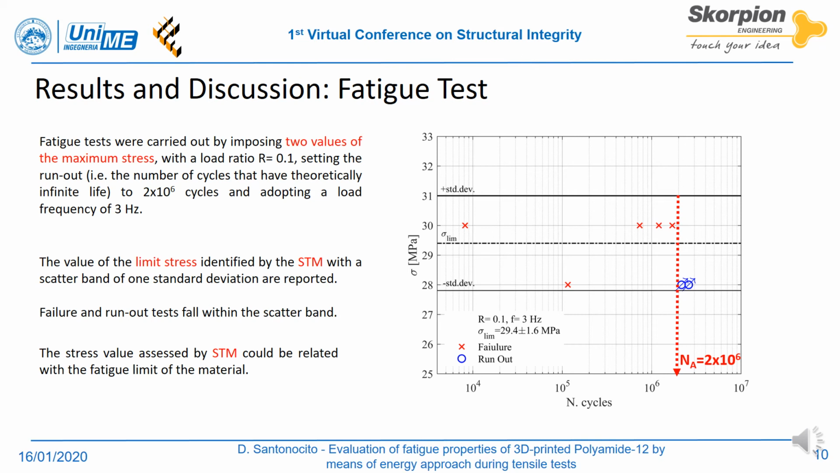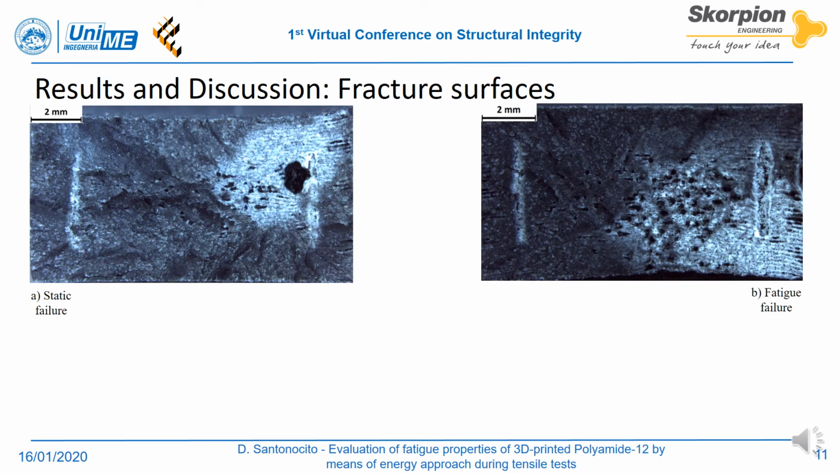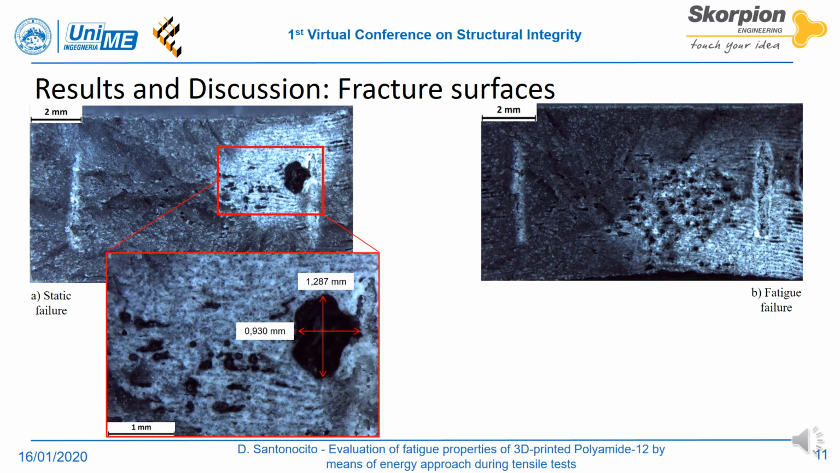After static and fatigue tests, the fracture surfaces have been evaluated through an optical microscope. As regards the static test, the fracture surface showed the classical aspect of a ductile failure with small plastic deformation. In all of the static fracture surfaces are clearly visible a series of defects due to the lack of powder melting. In particular, a defect with a diameter of about 1 mm has been found surrounded by non-melted powder, where it is possible to distinguish the different layers.